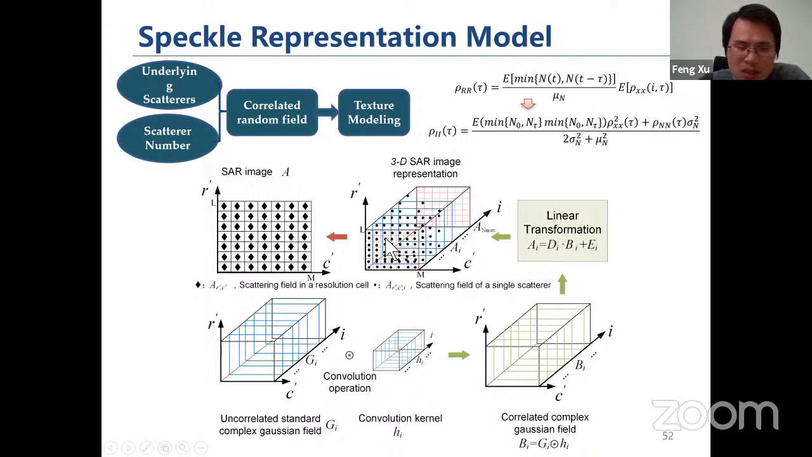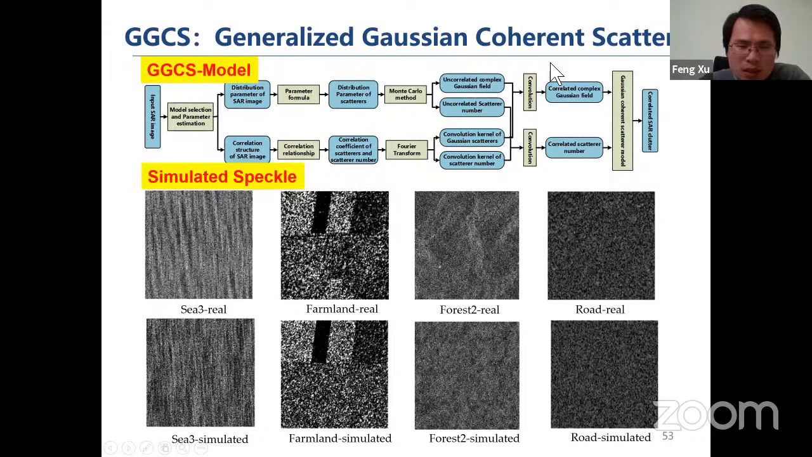We basically treat each pixel as the overall coherent summation of a number of random scatterers. This model is called the generalized Gaussian coherent scatter model.